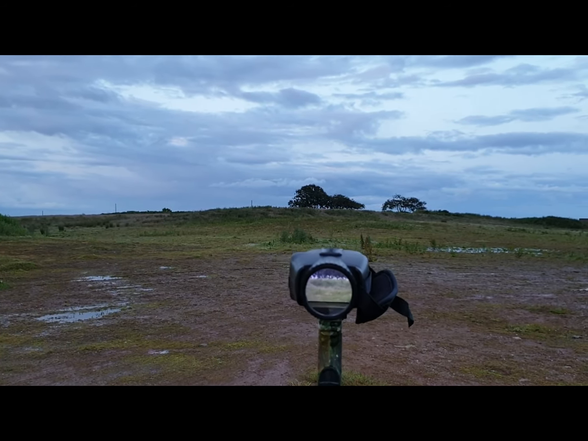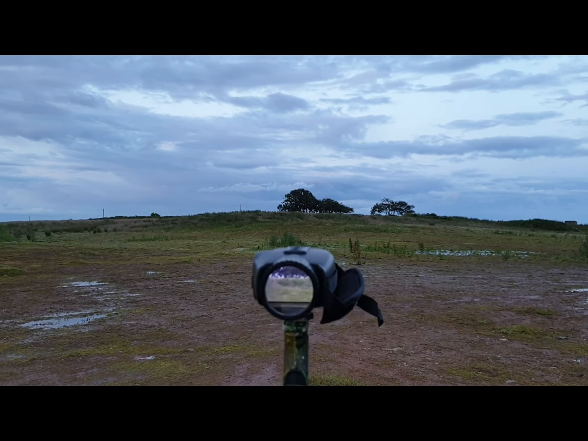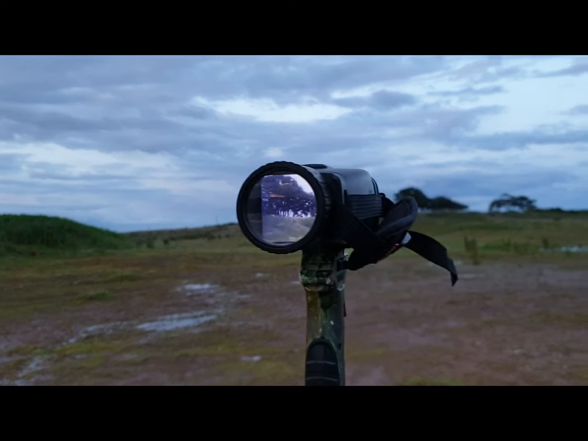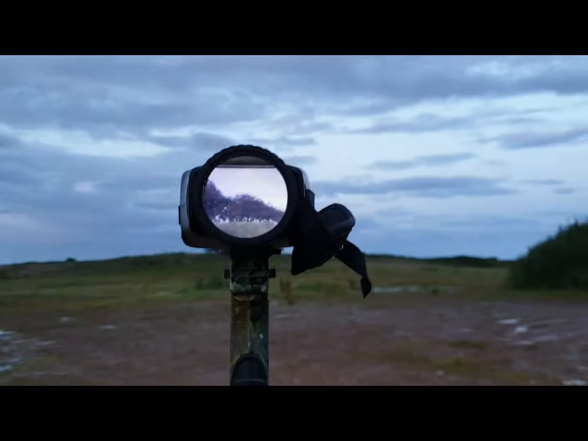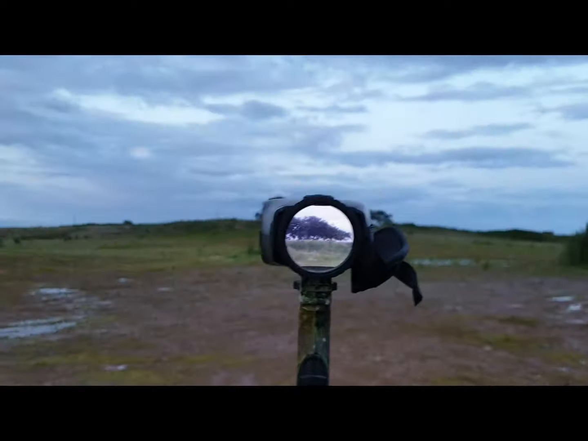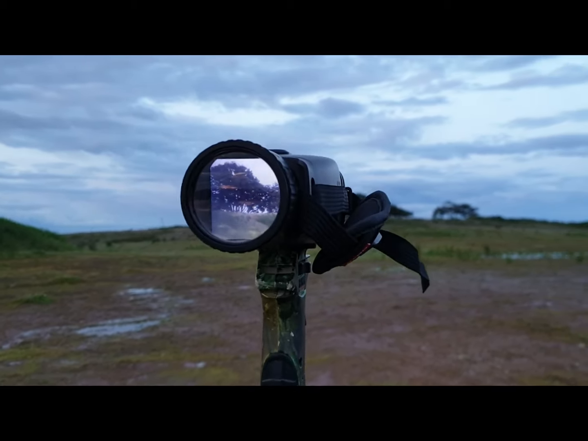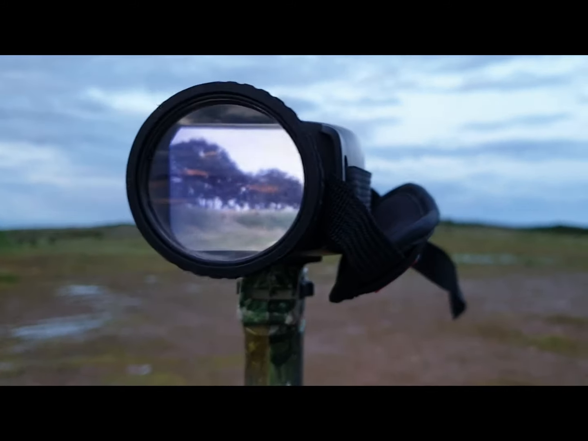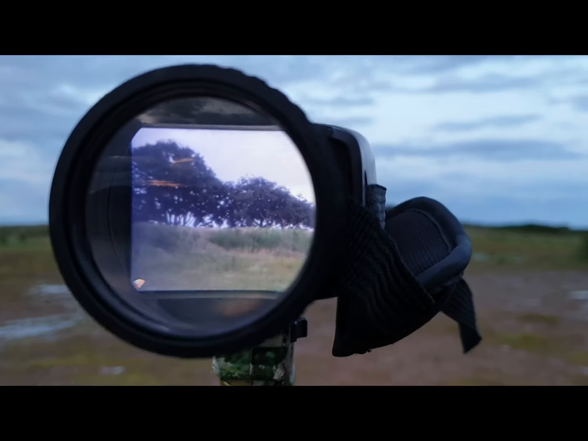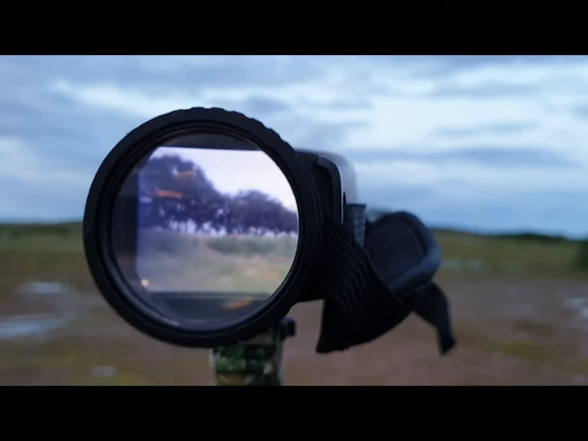So what range is that? Anyone got a handheld rangefinder on them? How far away is that tree? I don't know, but anyway, you get the idea, because there's one side, and you can't quite see the other side. See if we get a ping off of this. 201 yards, 200 yards to the tree. Cool, so it gives you an idea.